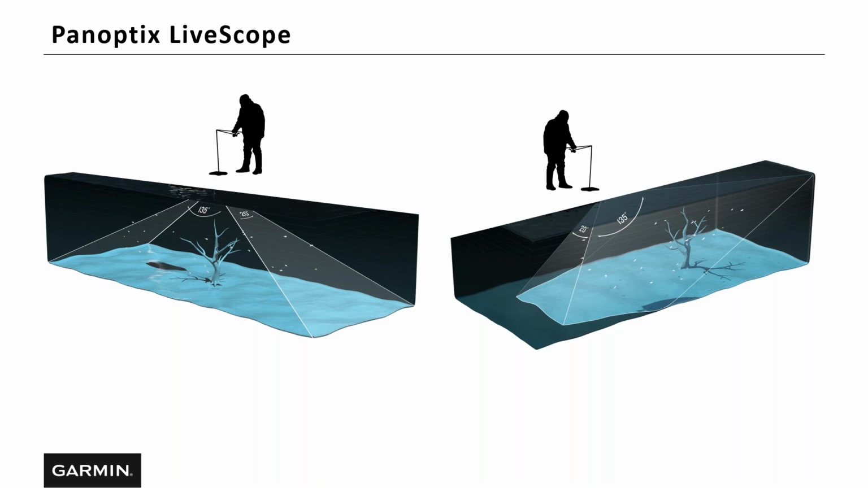So, here, probably 70, 80 feet is how I like to set mine. In the summer months, it's casting distance. If I can cast 60, 70 feet, that's where I set my range on LiveScope. So again, it depends on how you fish, if you're going to go up to either the Panoptix PS22 or go with the Panoptix LiveScope.